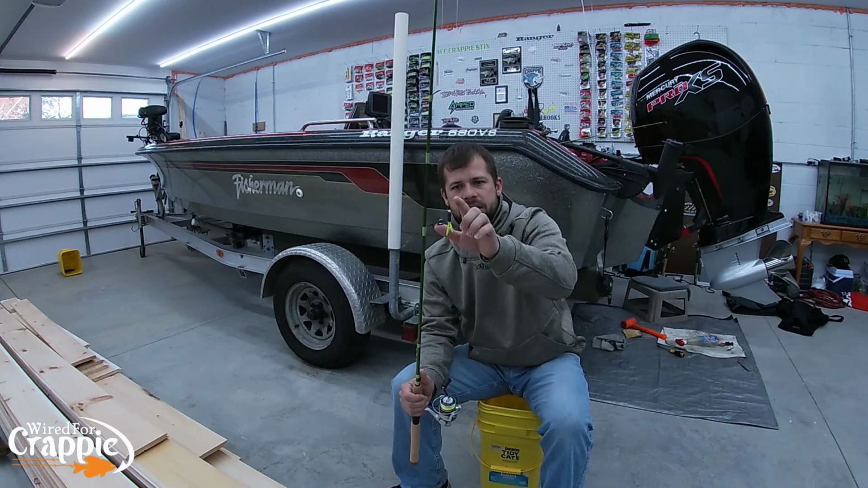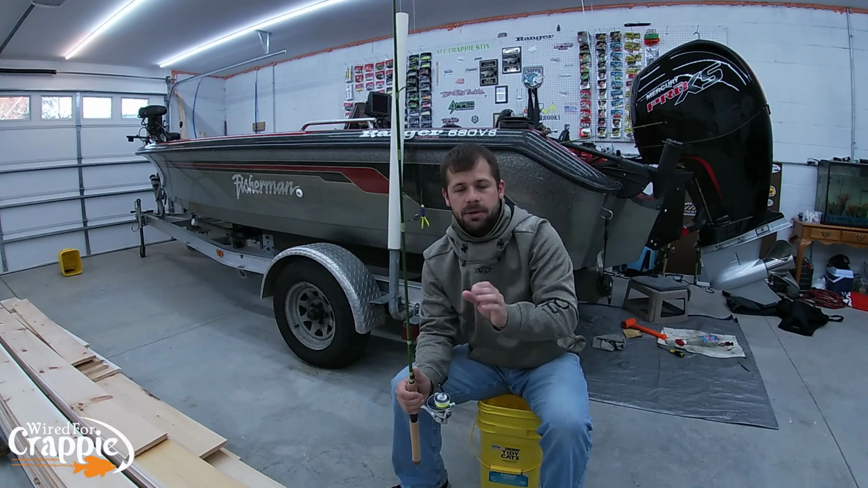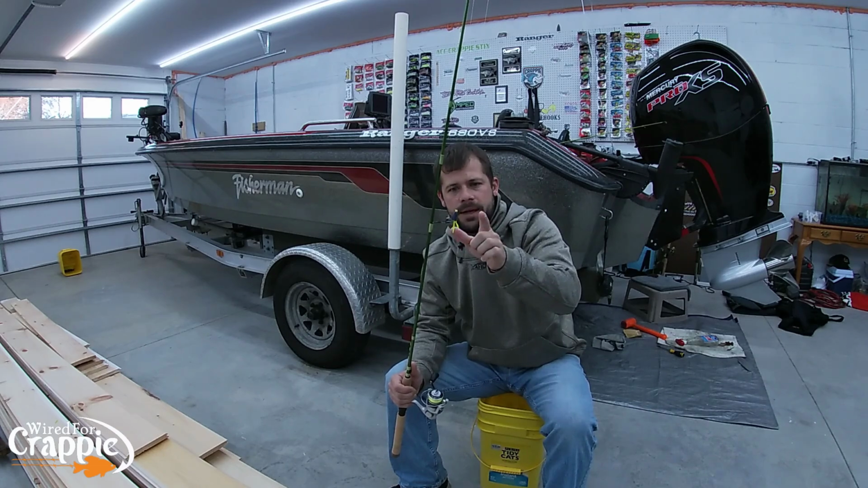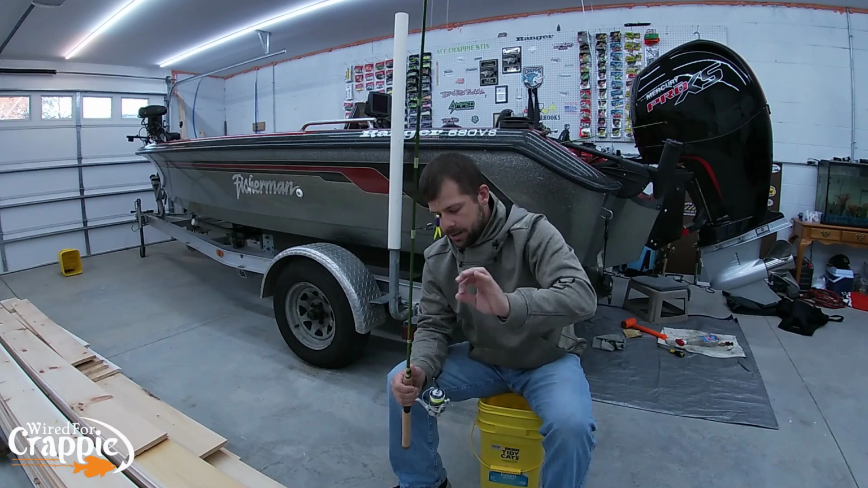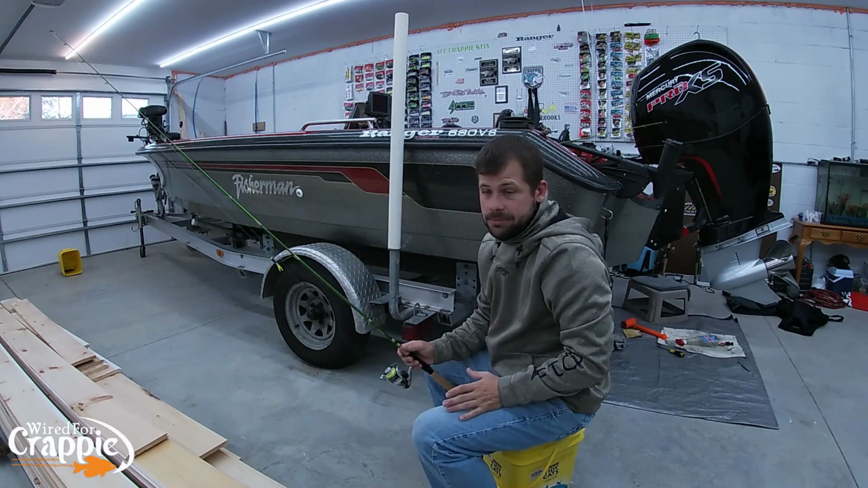Again, I use a 32nd ounce 90% of the time. I do use a 16th sometimes if I'm fishing a deep dock. But for the most part, I use a 32nd ounce head, okay? And then a Bonehead Tackle Stump Bug or a Bonehead Tackle Slim Stick are kind of my baits of choice there, all right?